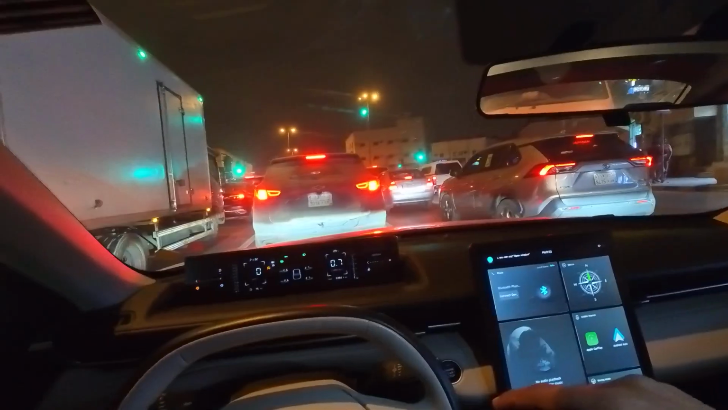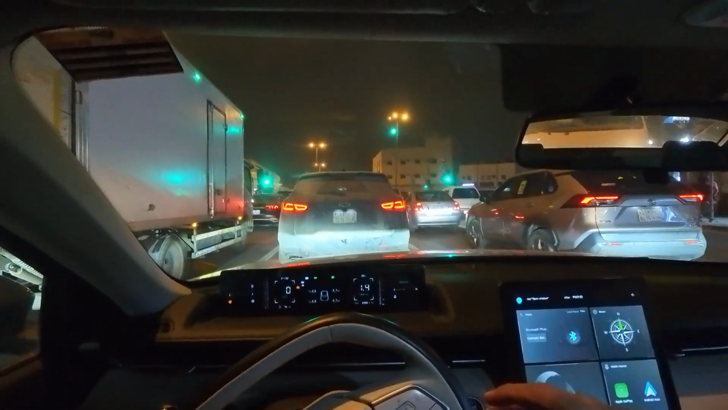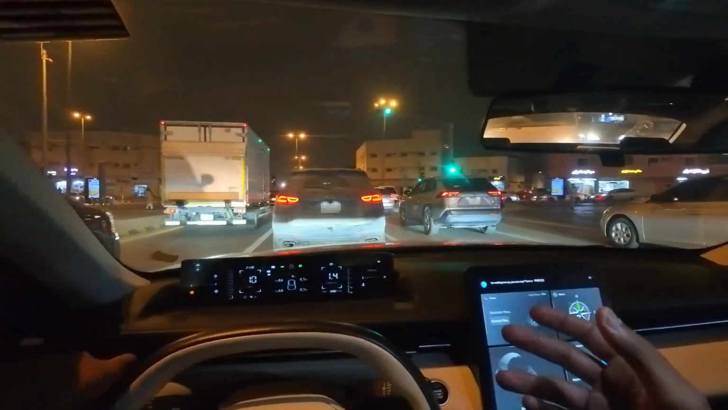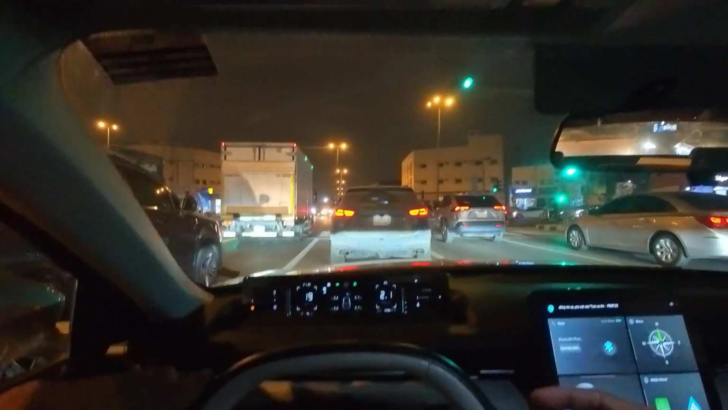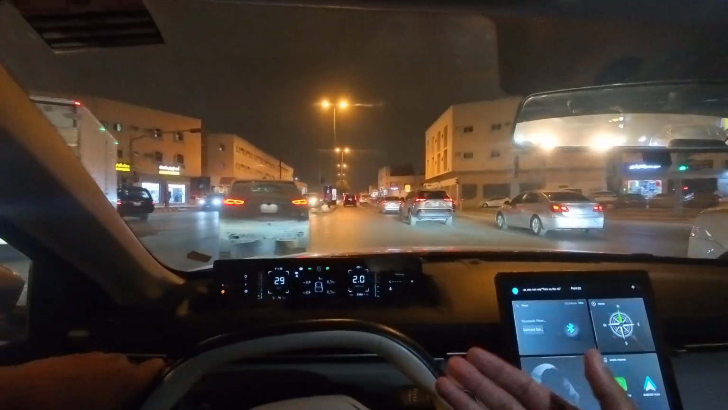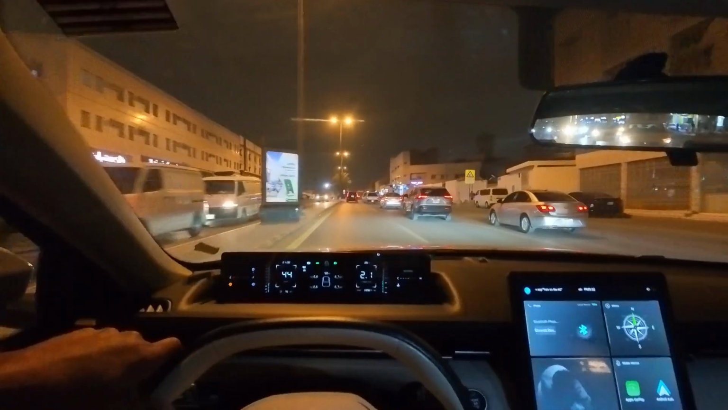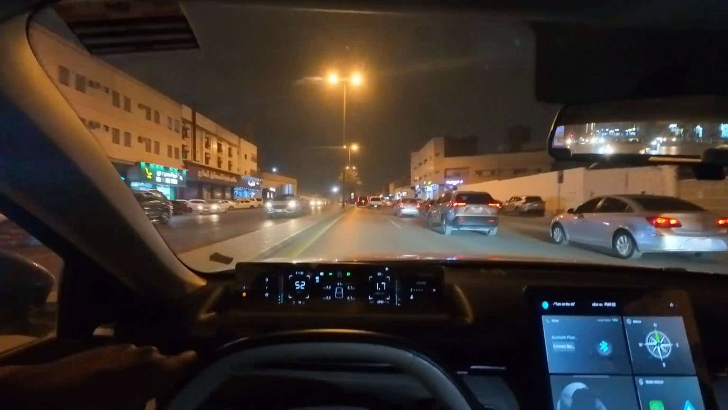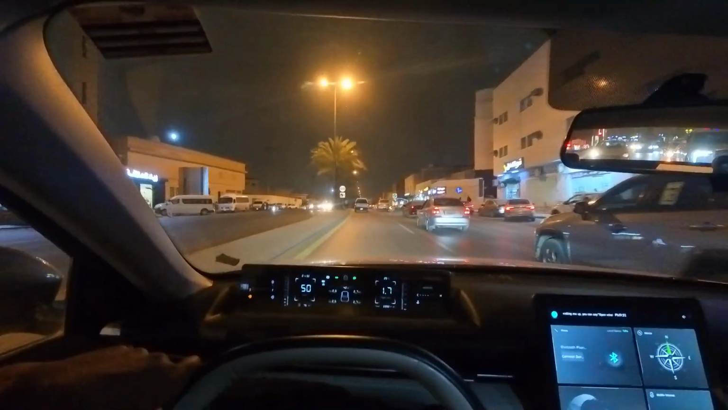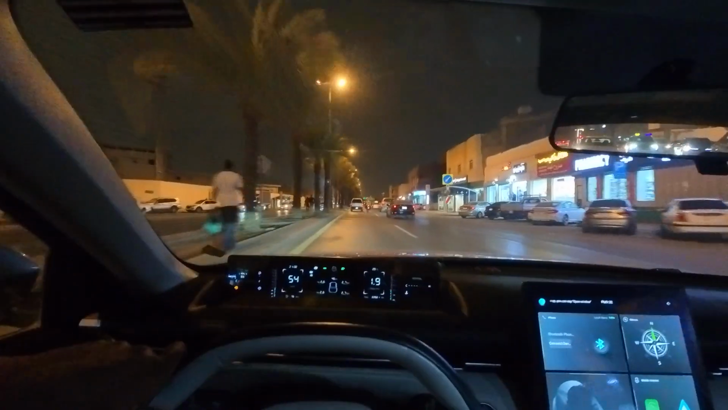So now I have the Sasco app. What I basically did is that once again I had all these points accumulated, and I sent these Mokafa points from my Al Rajhi app to the Sasco app, and it gave me 100% of the value of those Mokafa points.